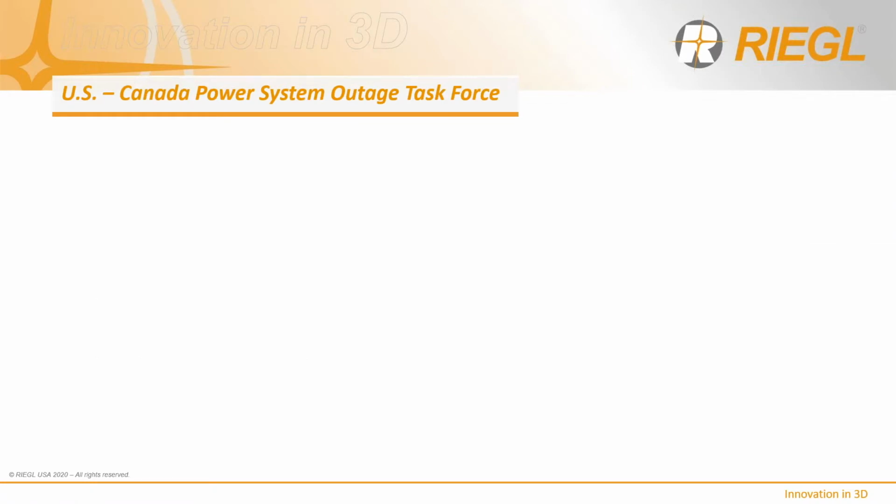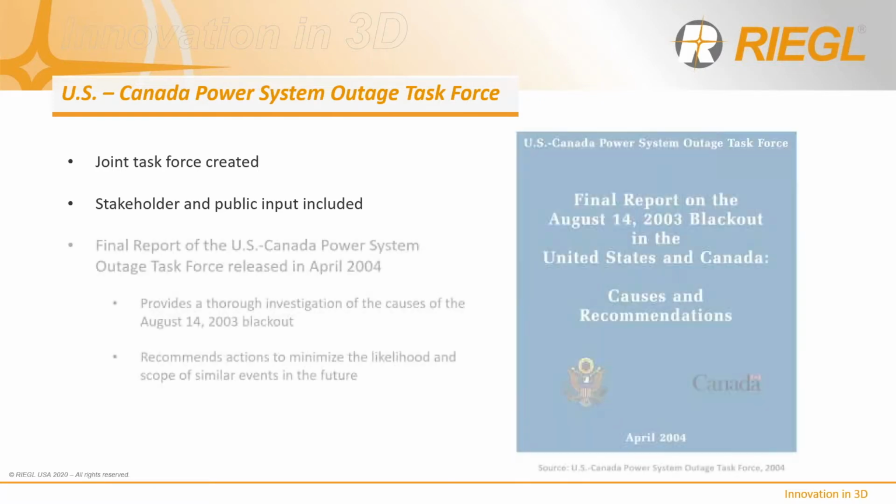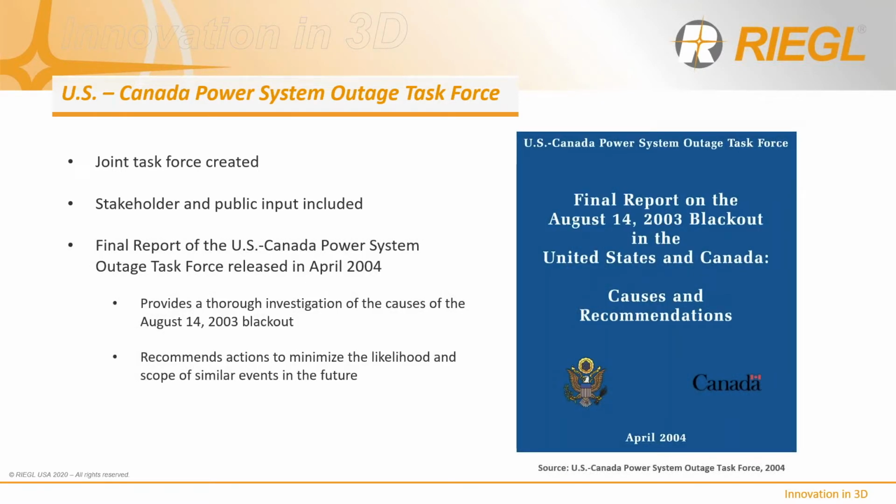As a result of this, a joint task force is created with both US and Canada participants that same year. Stakeholder and public input is included in early 2004, and the final report is released in April of 2004.